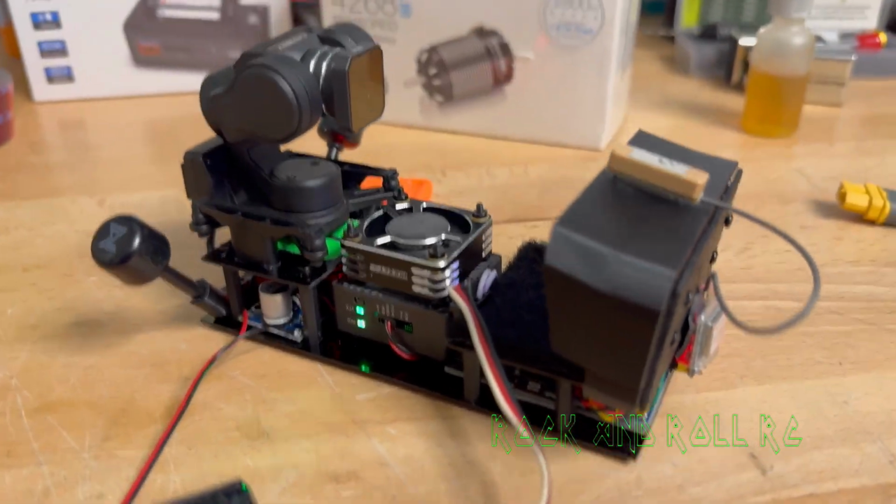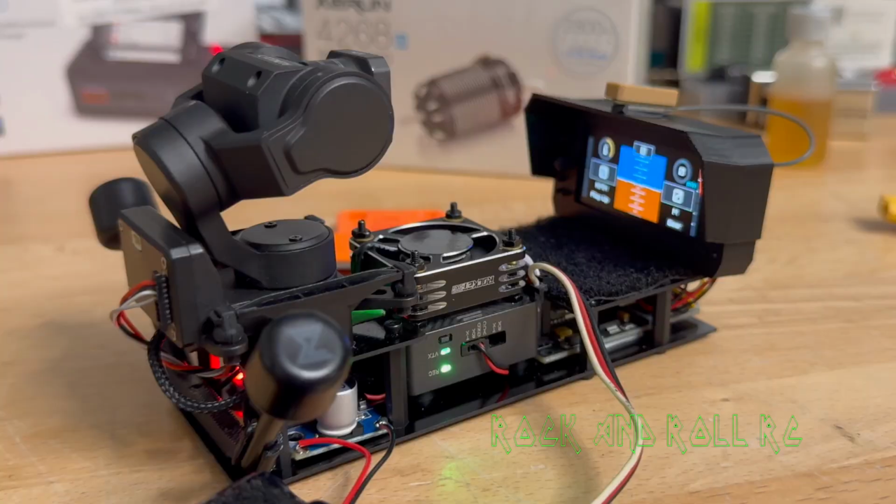You can put this in an airplane. I'm going to be making a separate video discussing this FPV cockpit display situation. It's too much to go into at the end of this video, but it's very cool. It's got the Moonlight VTX system, and it's also got the dashboard display, and it's very cool.